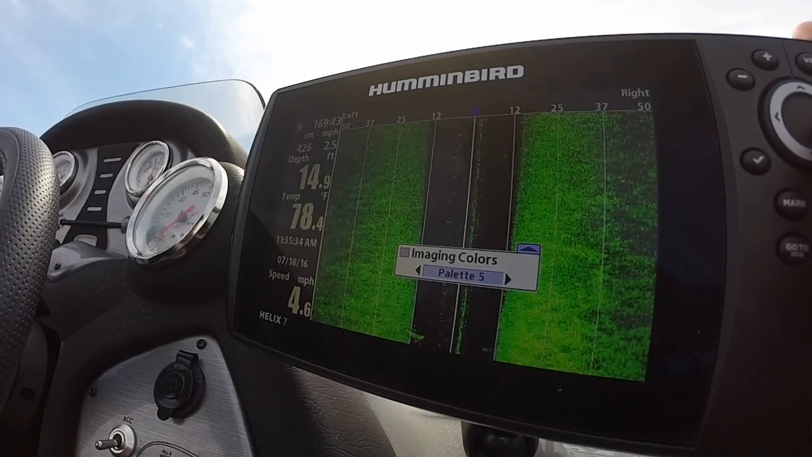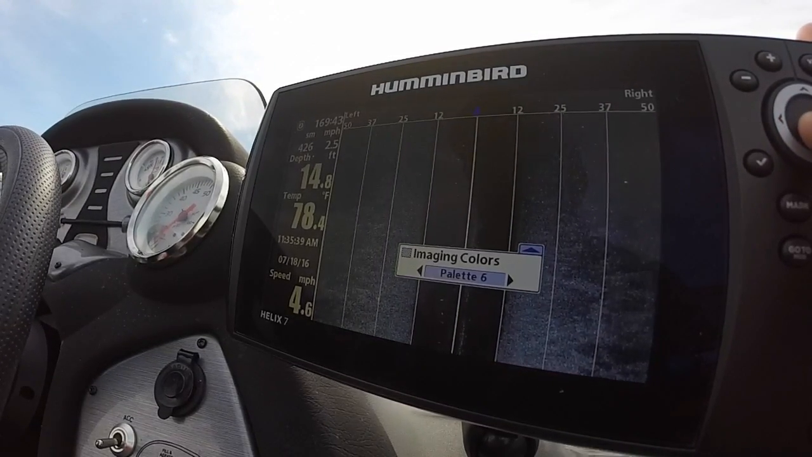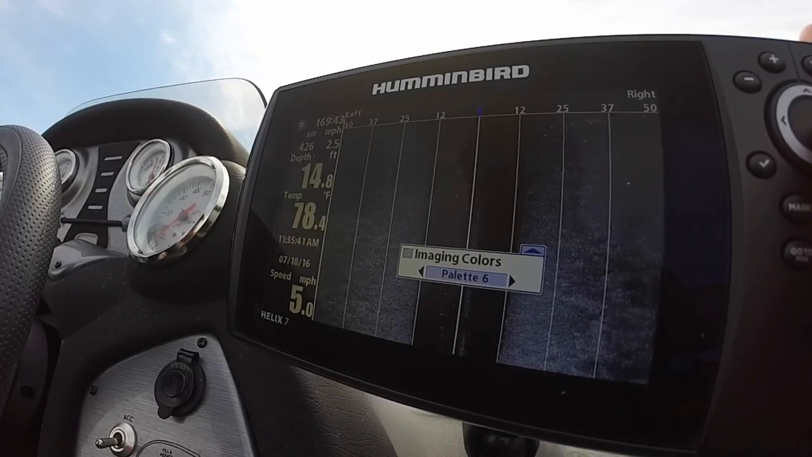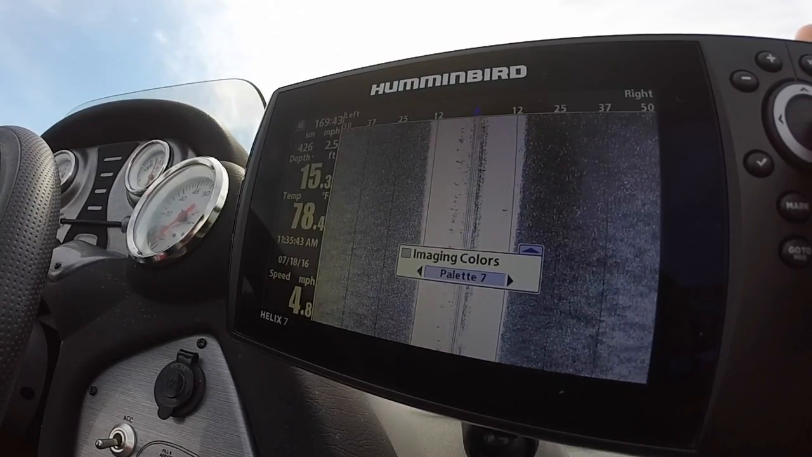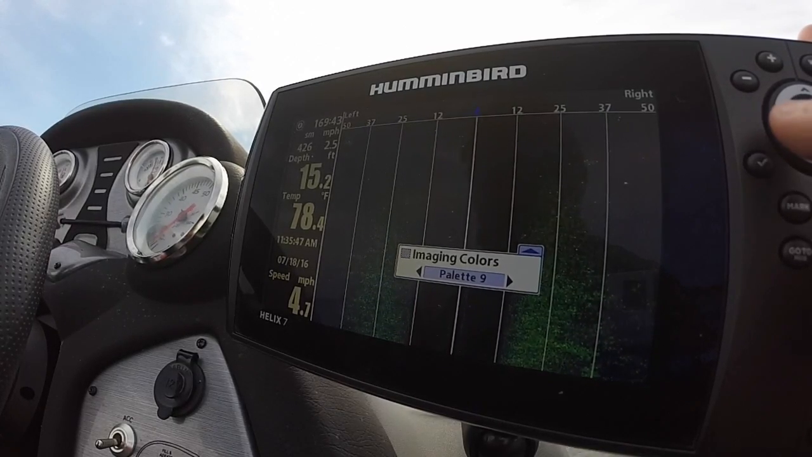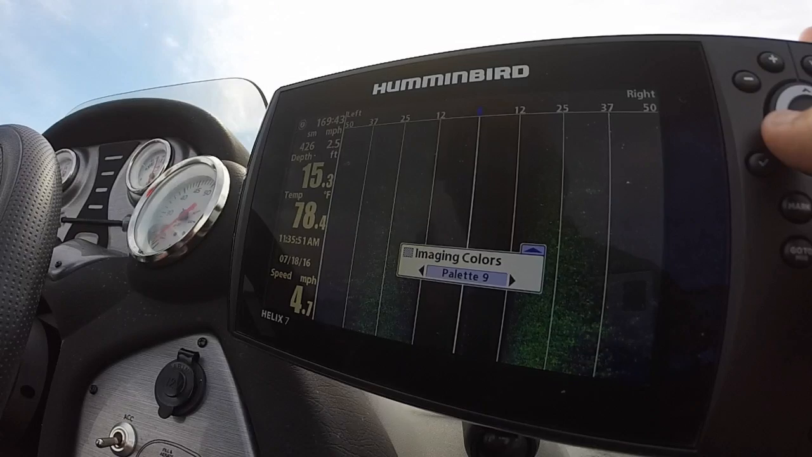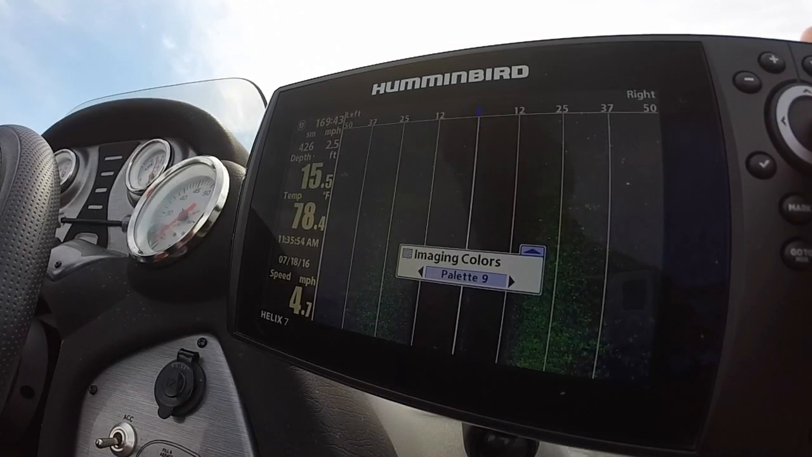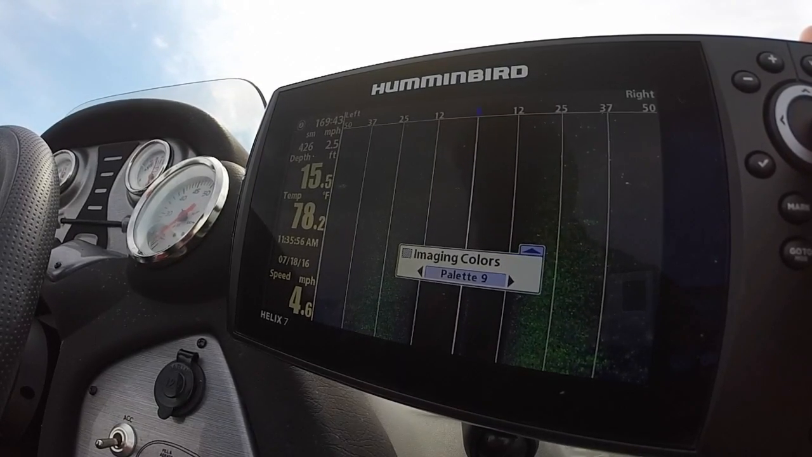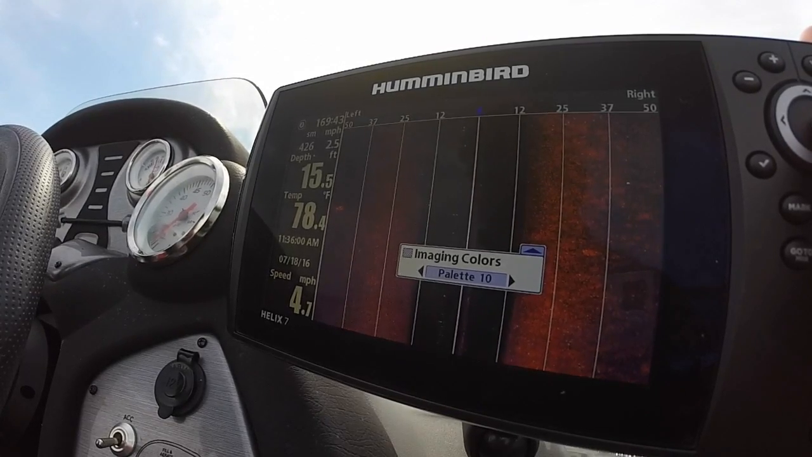Green, not so much around here. Gray, once in a great while I will pull up, but it's really kind of hard to read sometimes, as well as the black and white, the red and green. This is one of the newer palettes. As you can see, the green's probably your harder bottom, the blue's probably your softer bottom. I really don't like it that much. I will use the purple every once in a while.